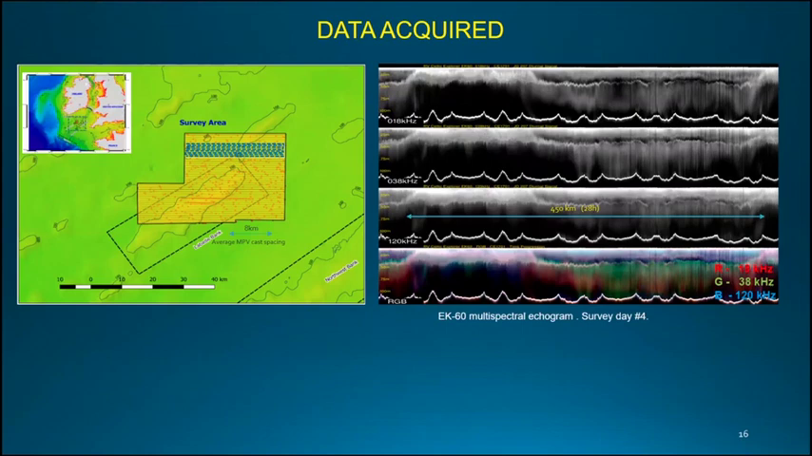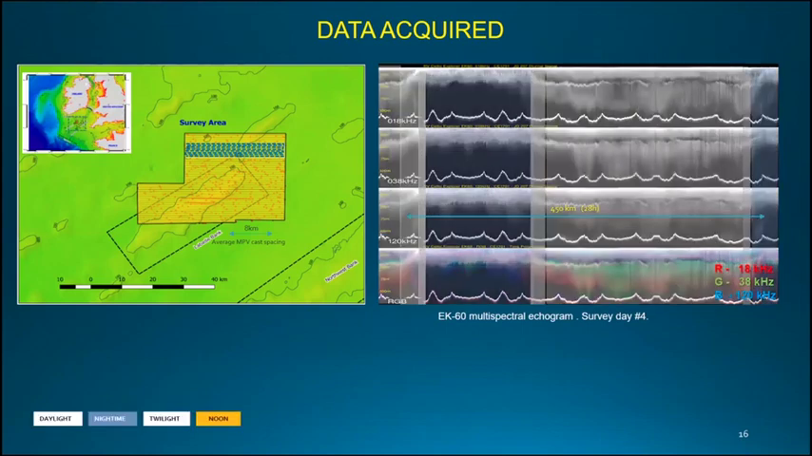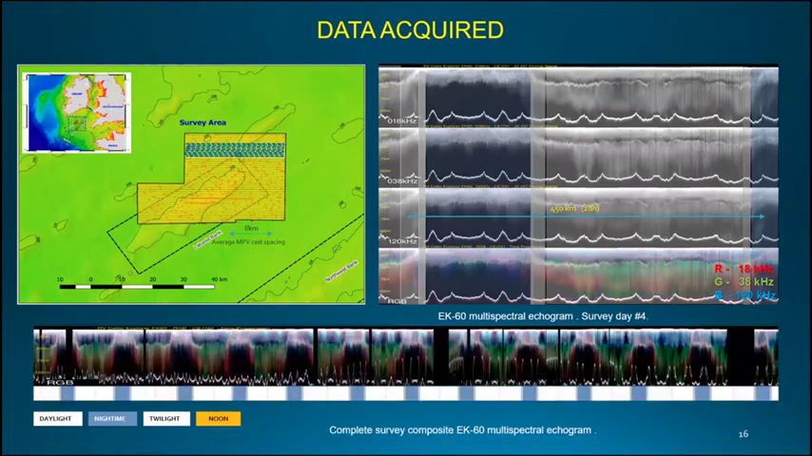And if we overlay the periods of the day, we can see how this scattering layer, this boundary, is going up during the night, going down again during the day, and we can see those rapid oscillations. If we look at the full 2-week survey, we can see how this pattern is repeated, going up during the night and down during the day.